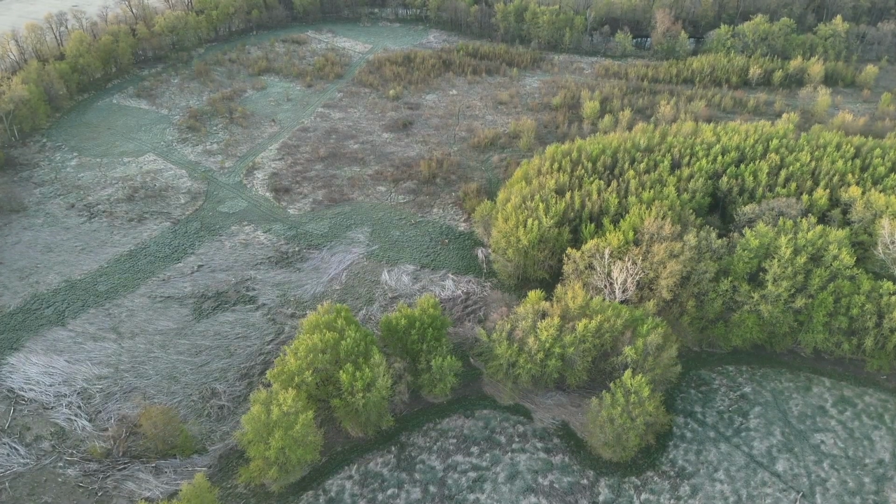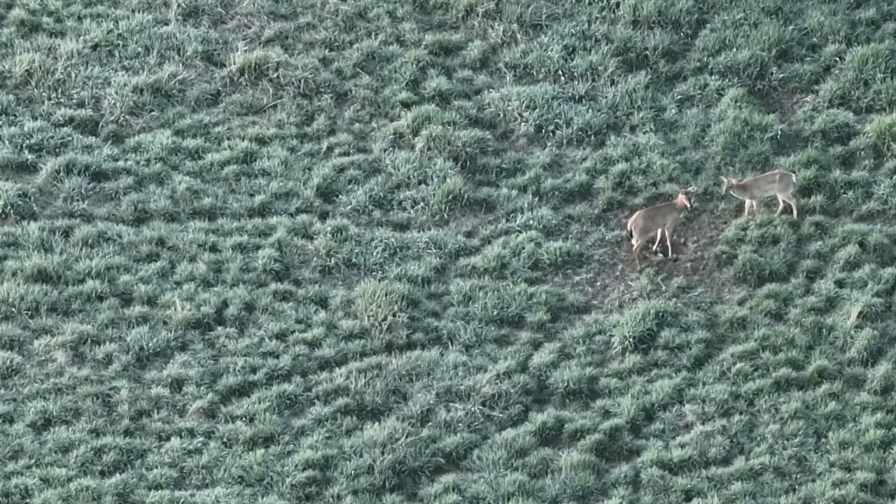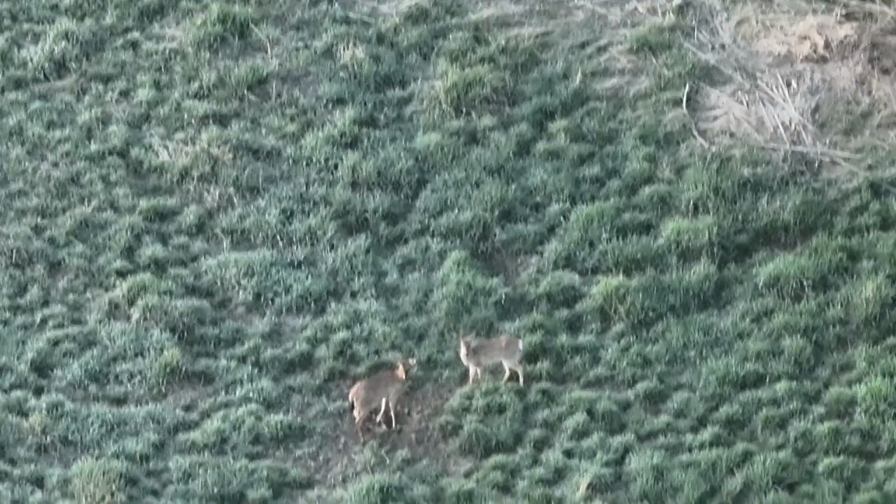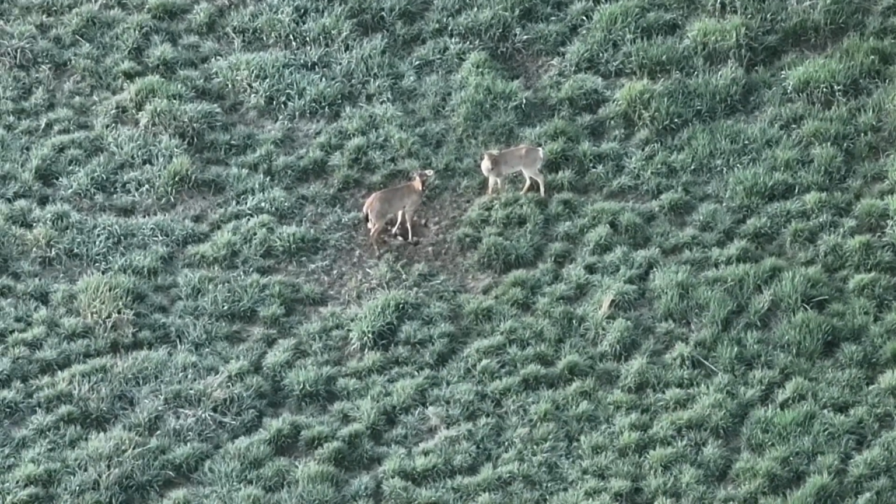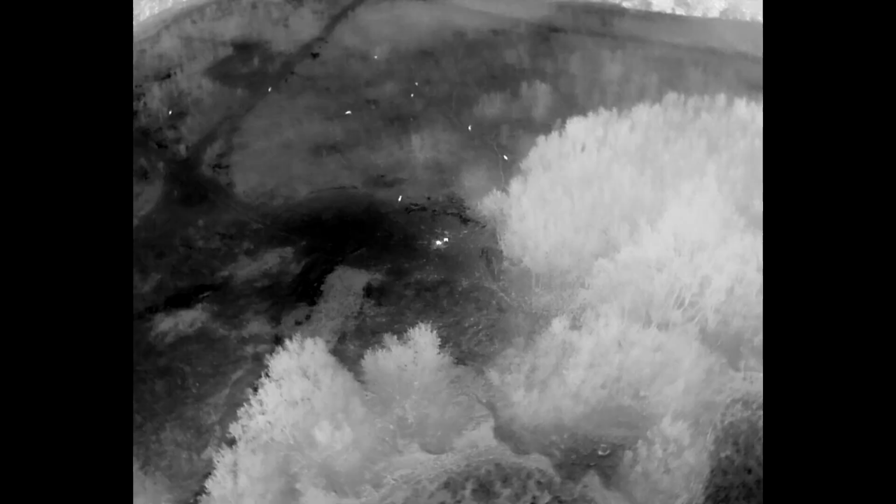But now I'm rolling in on that mineral lick, and it's a very, very bright thermal image in the middle of the screen. And here we have two deer, which I believe will show up later in the video. I didn't zoom in on them here. I was quite a ways away, but I just wanted to capture them on the lick. These look like two bucks, possibly two bucks from a couple videos ago that were on the same mineral lick. I'm at a different angle now, and you can see the kind of depression as this deer uses the lick again.